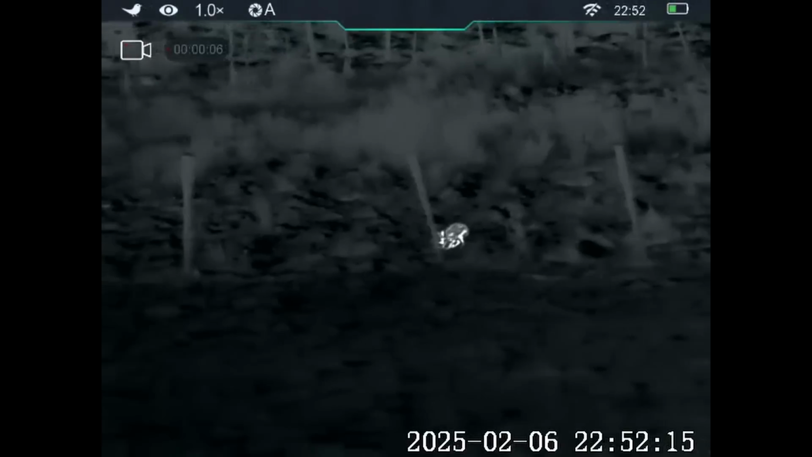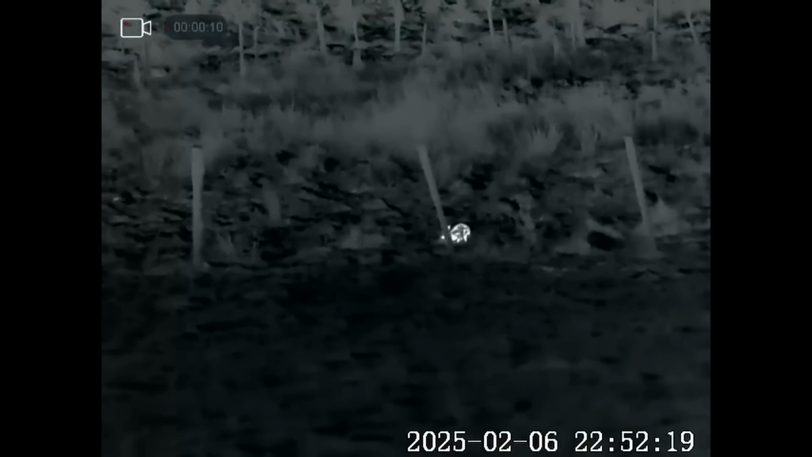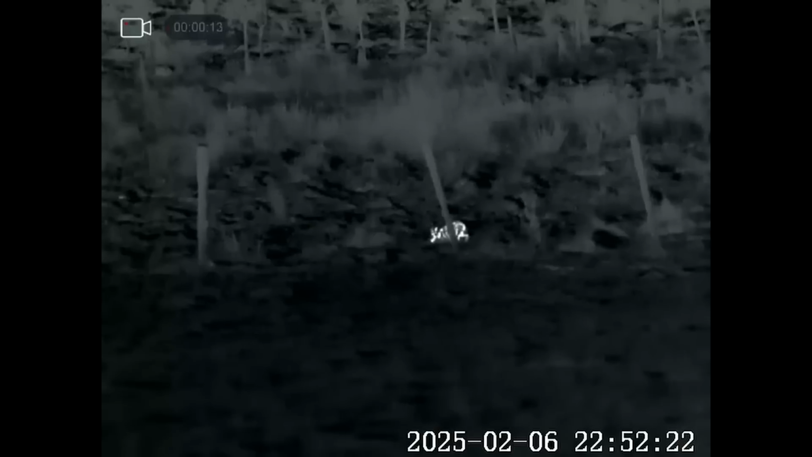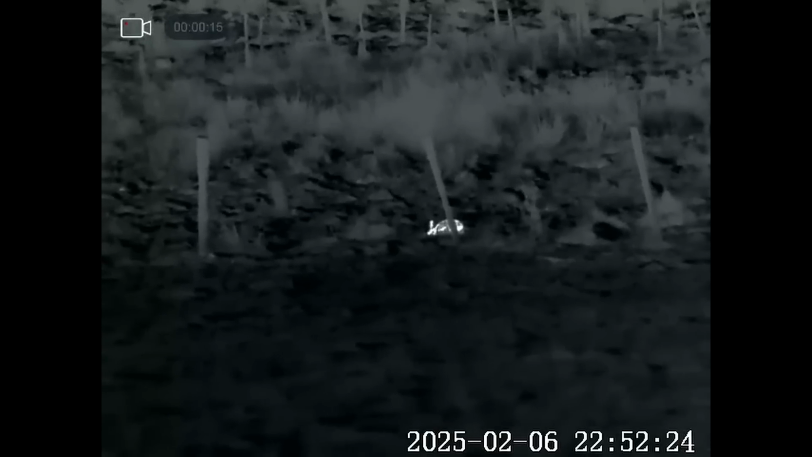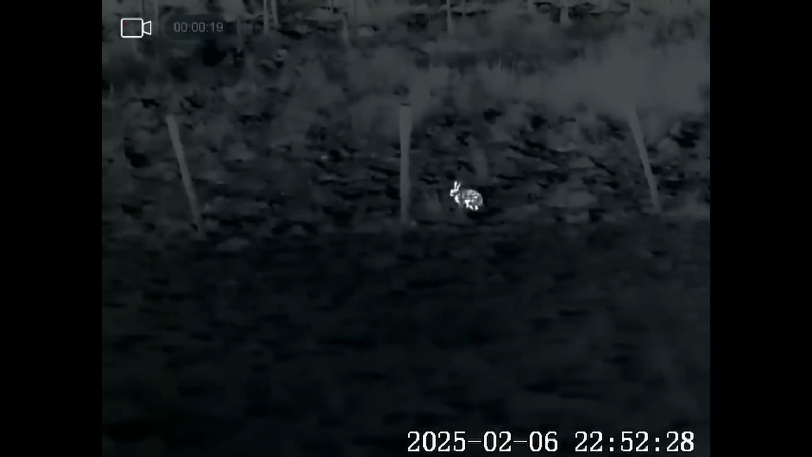I'm spotting out the window of the truck at the moment, and this hare's coming right up by the truck. This fence isn't far off from where I am. It's about 20 meters away.